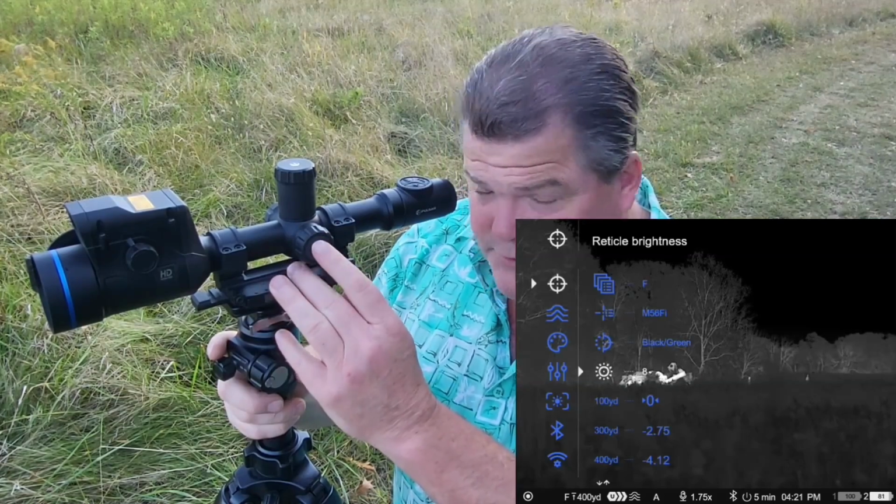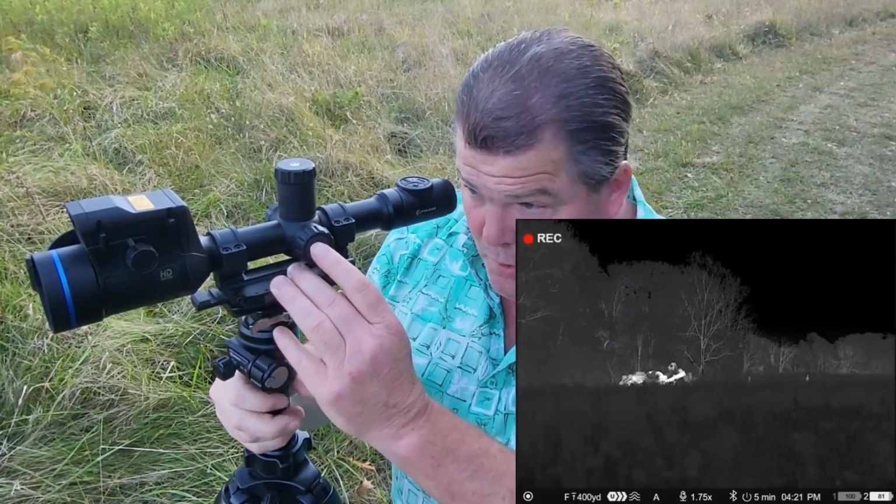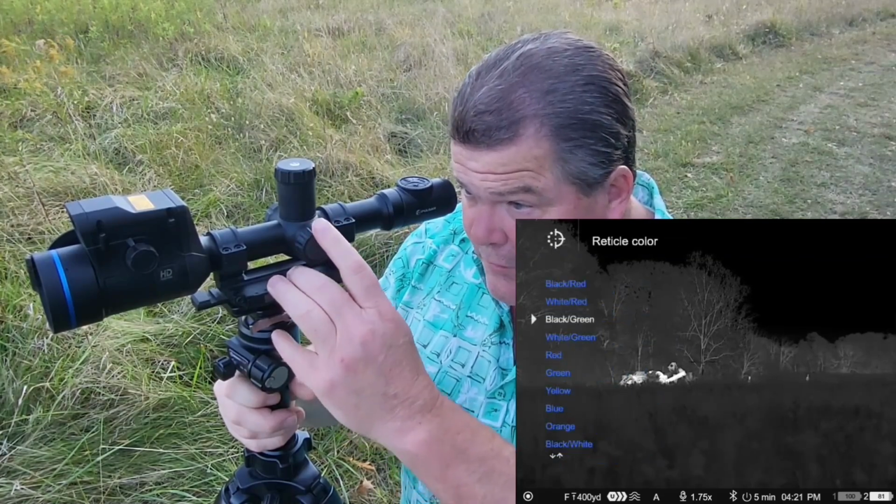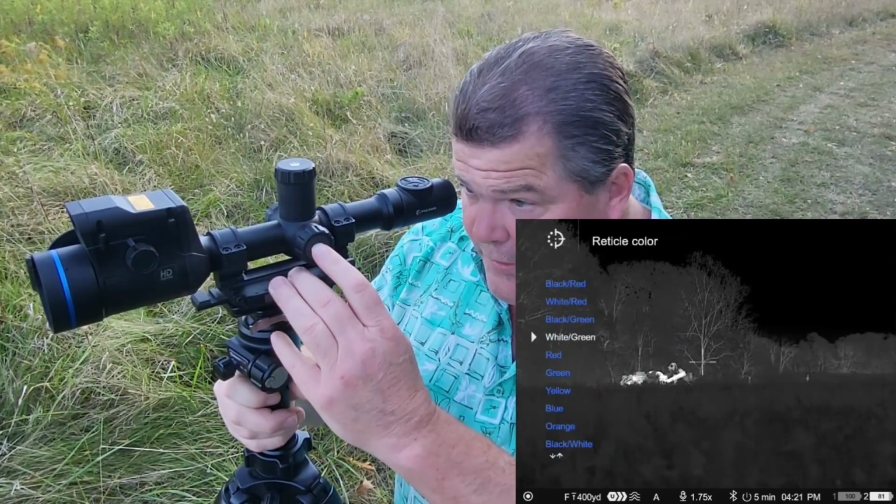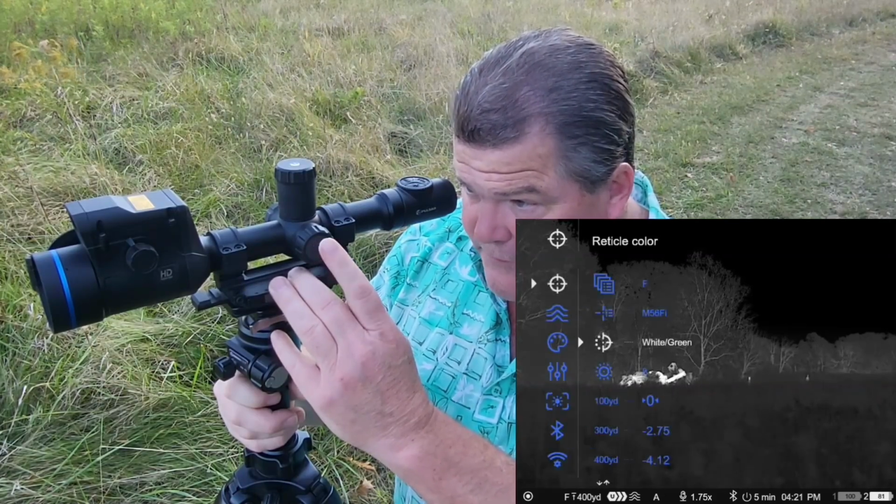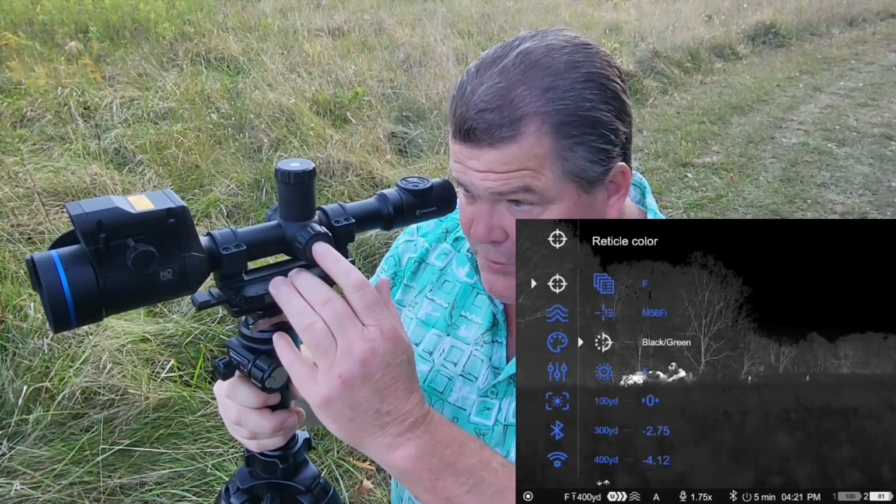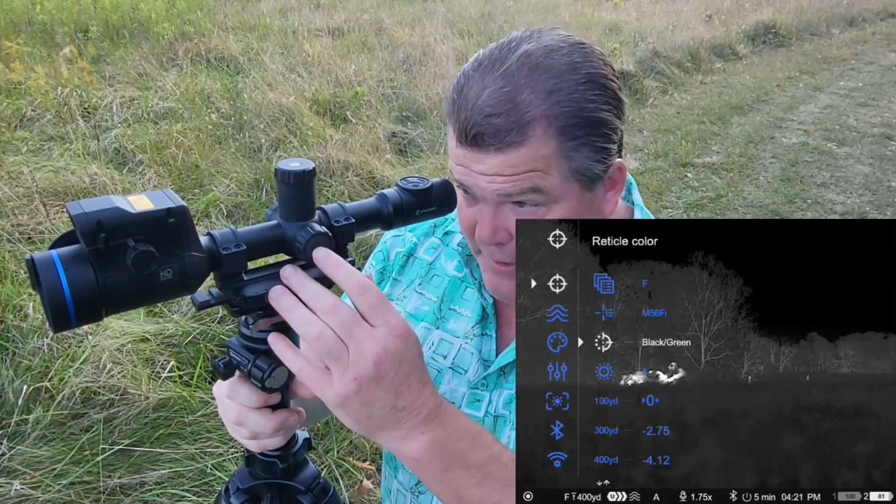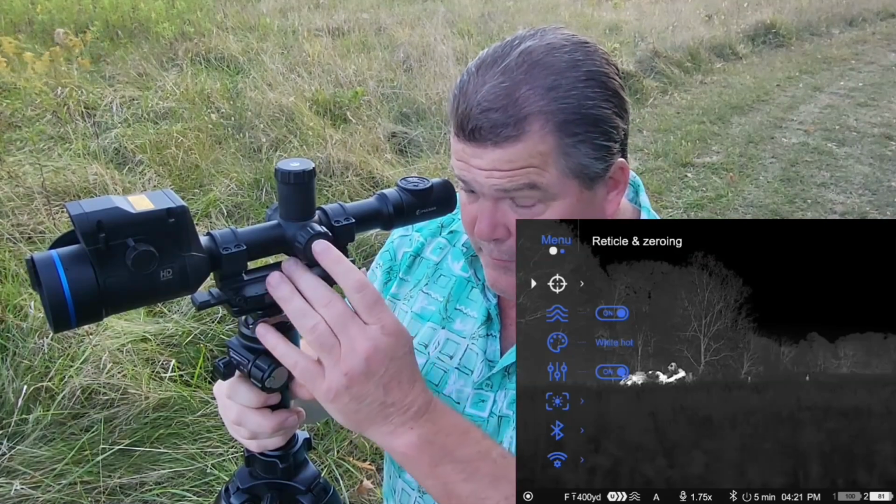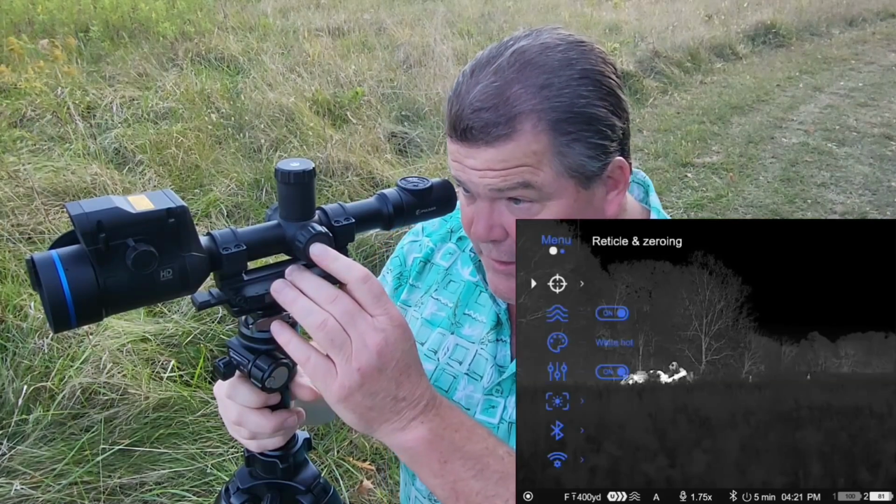If you don't short press to accept that, it's going to default you back to whatever you were on. So be aware of that, and that's going to hold true on all of these. Like if I come in here and I wanted to change my reticle color from black green to, let's say, white green, if I don't hit that button to accept it and it times out, it's going to switch me right back to black green. Whereas if I short press that, you can see where it's going to accept the change. So be aware that you have to do that short press to accept those. And again, if I don't want to wait for this to time out and I want to get out quicker, I can hold down long press to back up one item. Then if I do it again, I'll back out of here quickly to the main screen. So long press to get back in there.